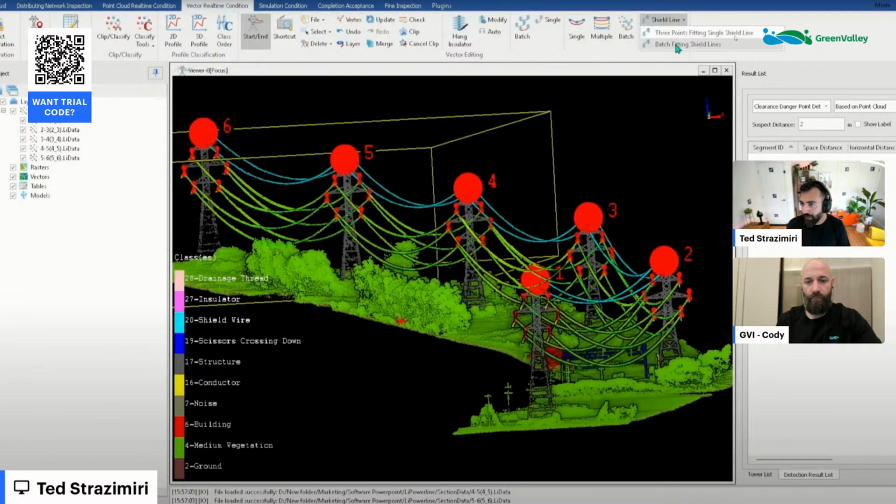But the 3 points fitting single shield line, that was like the manual way of doing it, right? You would probably click on the top here, the top there, and maybe the lowest point on the hang, and then it would kind of blend those through in a parabola. But you're doing the batch fitting here, which is again just like the conductors, where it's looking through all the towers that you ask it to, 1 through 6, and it's going to automate that across because it knows where the classification of the points is, where the hang is, the tower is. All of that stuff is there, which is really interesting how it kind of builds up on each other. And again, it's all building up kind of left to right on this side too.